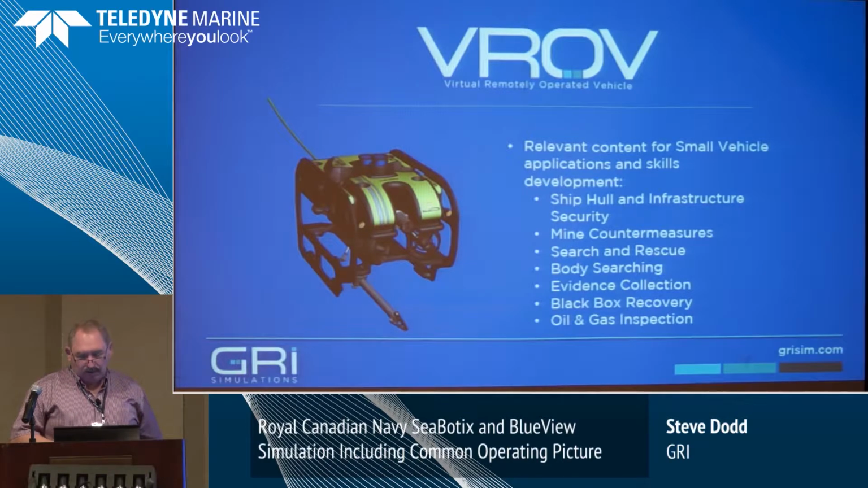Search and rescue, or search and recovery, so it's actual body recovery in some of the systems, with aircraft recovery of black boxes and that sort of thing. Evidence collection, that was in there. When that person was looking for a bike, there were actually machine guns and everything else in the water, so they're supposed to come back with a machine gun, not a bicycle.